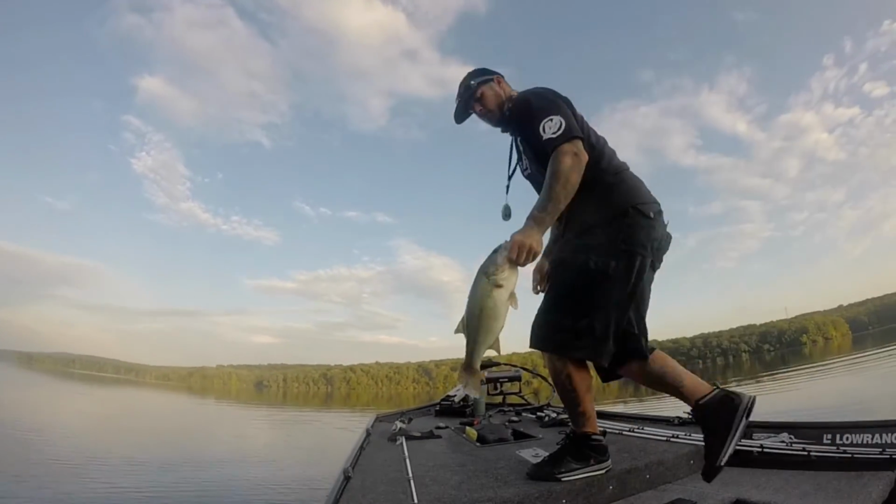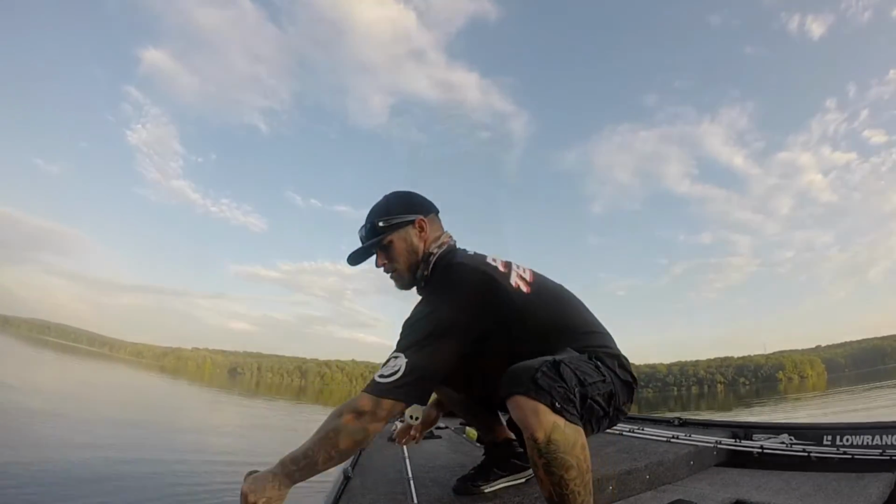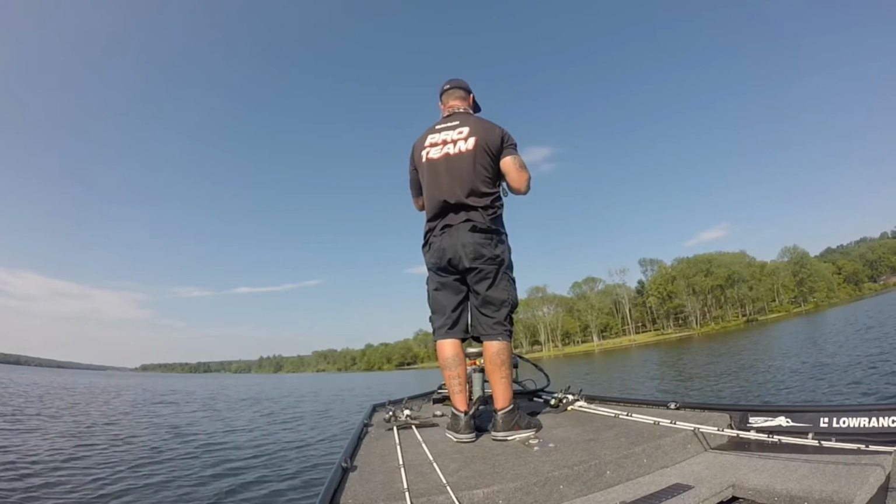Hopping it will imitate a bluegill a little bit more, but if they're feeding on crayfish more, then you want to drag it. So you just want to kind of experiment with it. But more times than not, I've always gotten bit dragging it and not hopping it.